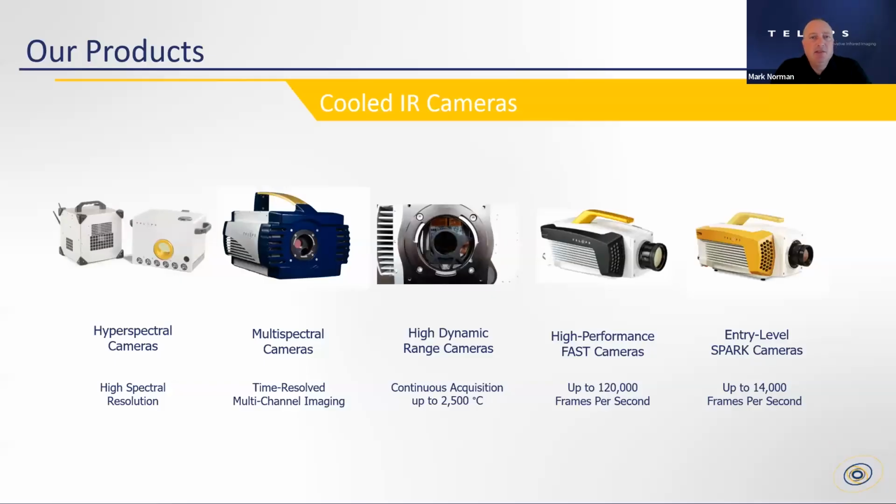So with that, this is a very brief overview of the product line. Starting from the left, you can see an example of our latest in the line of hyperspectral cameras. I'm going to get into what hyperspectral means in just a moment. But these are cameras that are infrared sensitive and provide the highest in spectral resolution for chemical analysis.